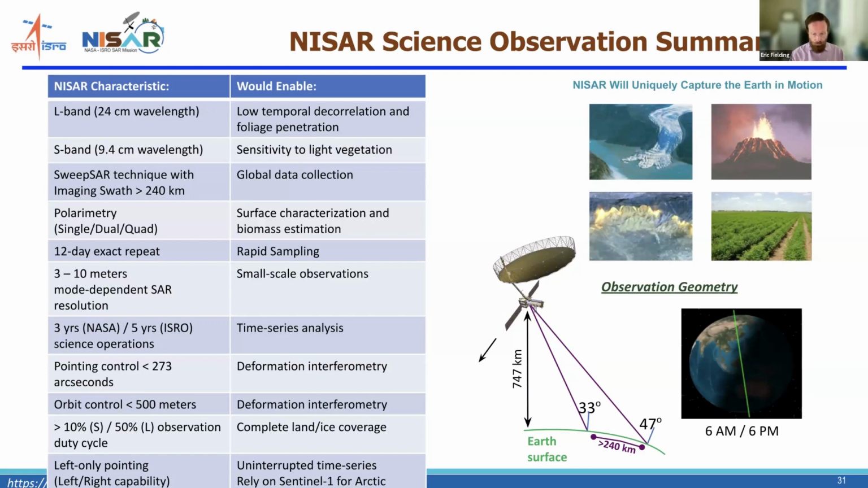Previous radar satellites have not had this very high duty cycle and had to limit their coverage for a variety of reasons. It requires resources of power and data downlink capacity, which have all been improved for NISAR.